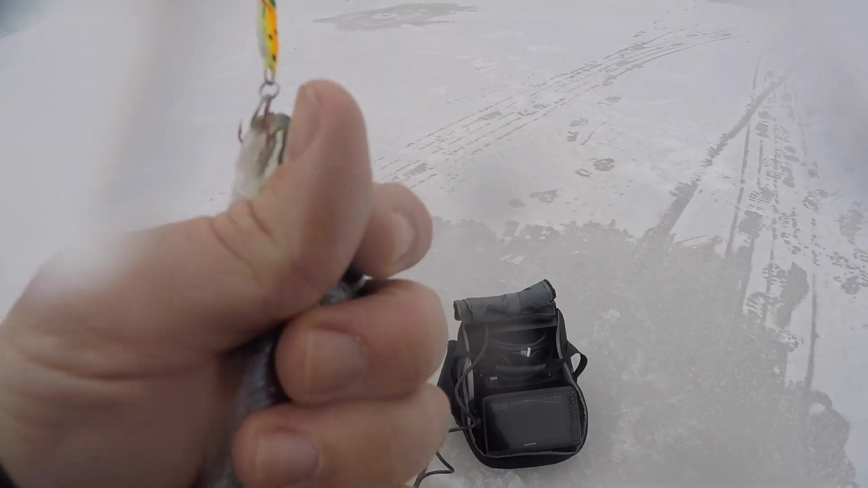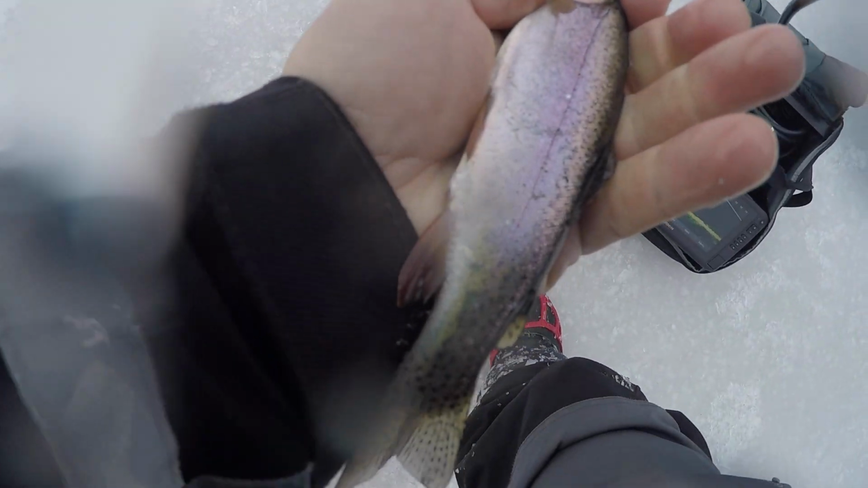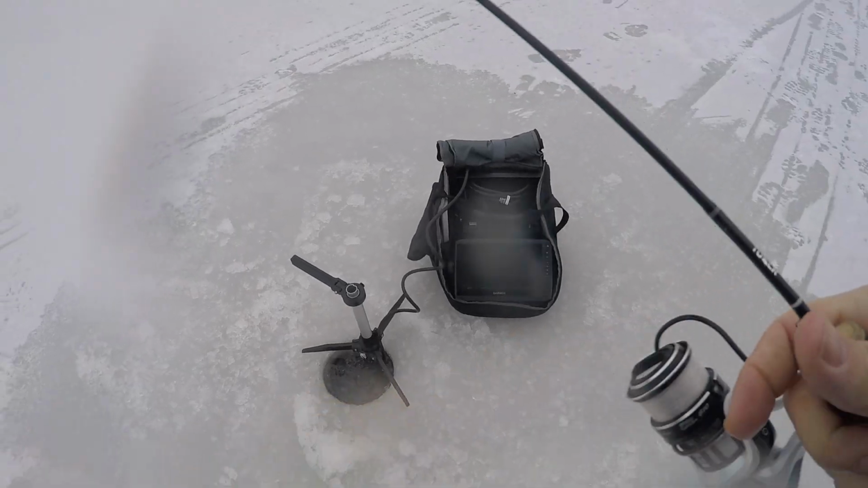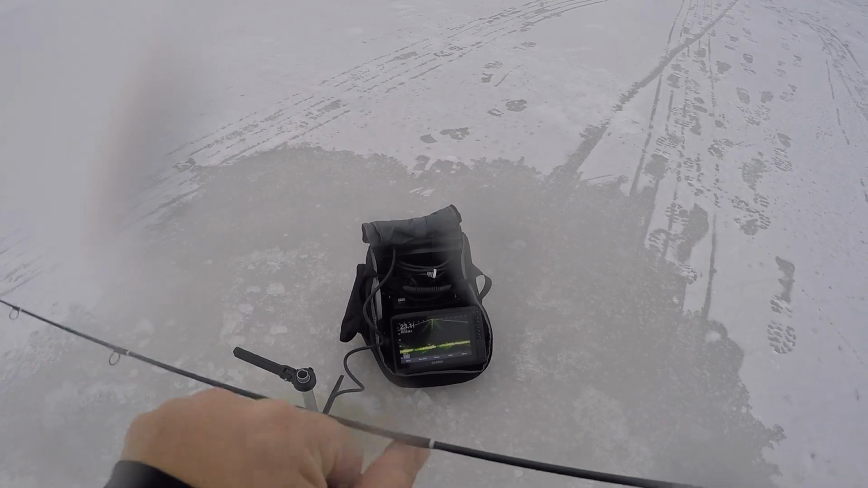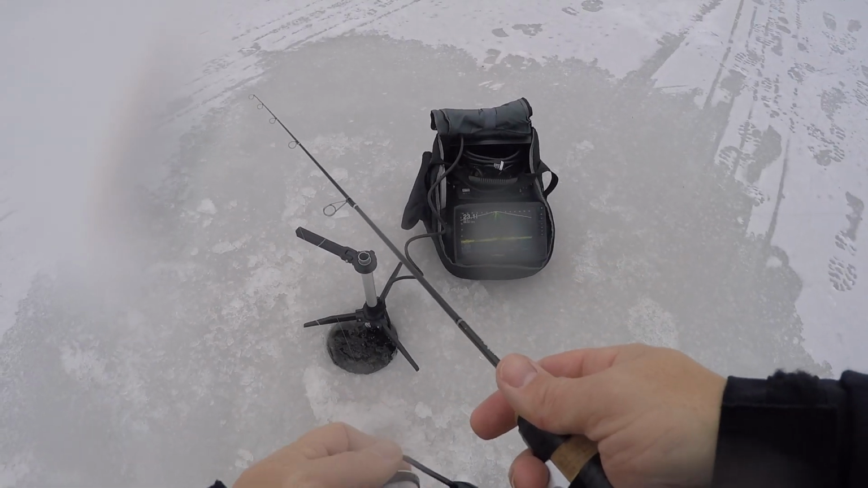There's the first trout. Little rainbow. I did it again. I forgot my hemostat. Pretty little guy. They get a lot bigger. Let's see if there's any other trout down there. I'd like to get one of the bigger ones. Those guys are fun.